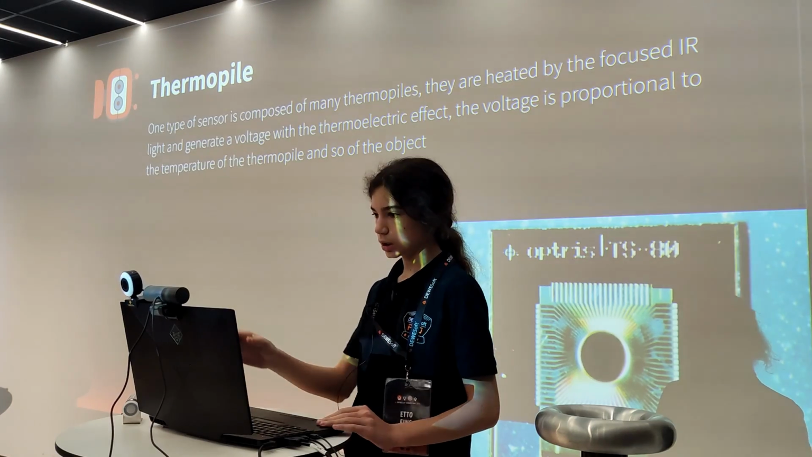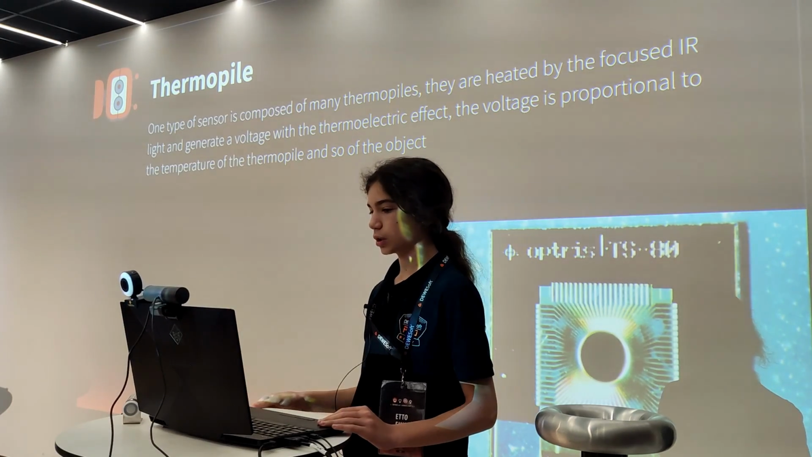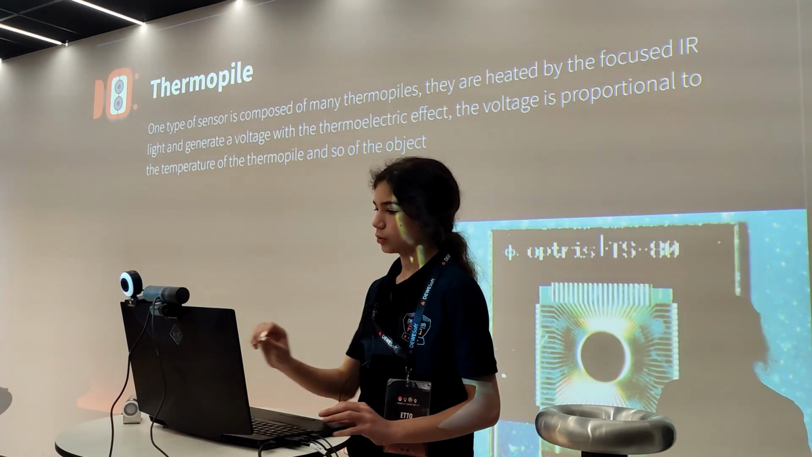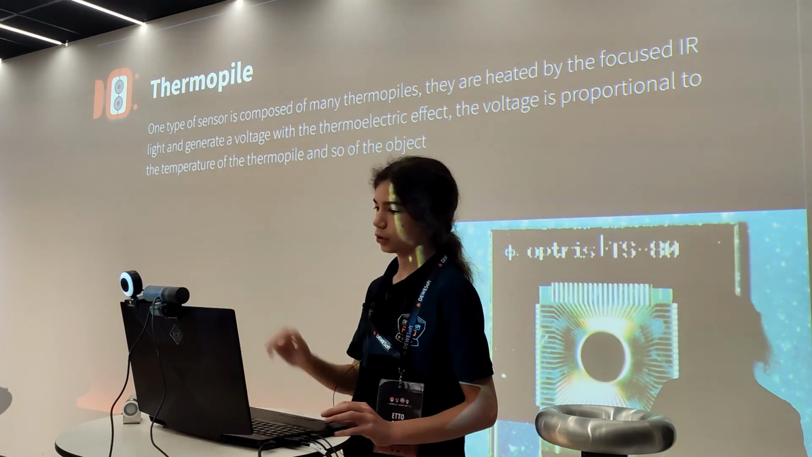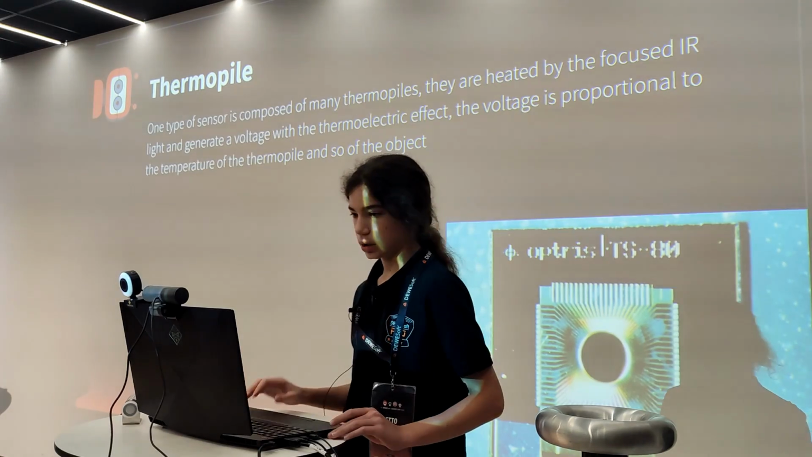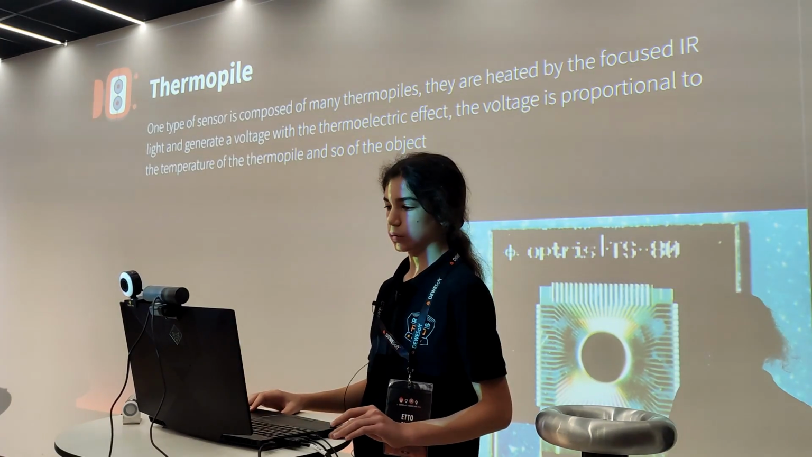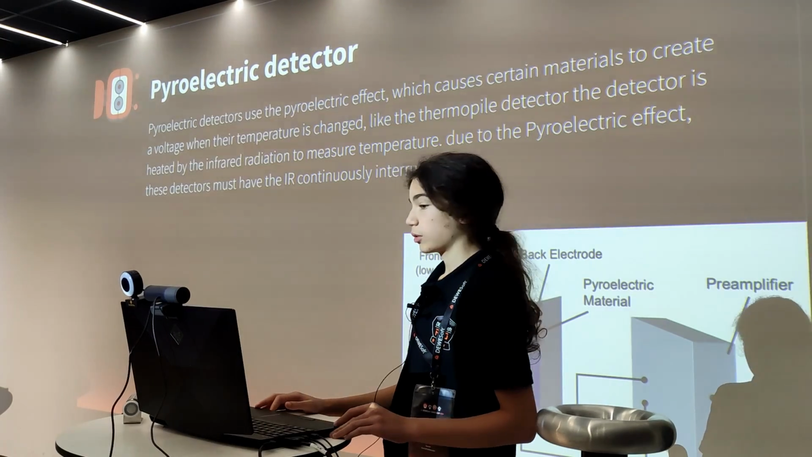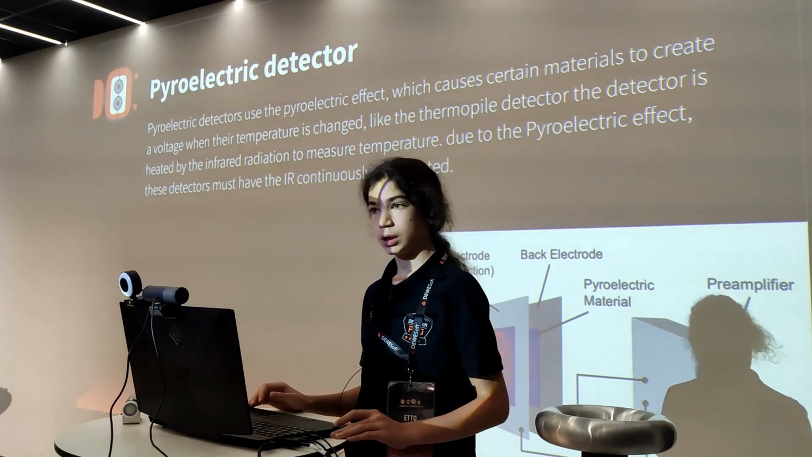The first type is the thermopile. These are sensors that are heated by the focused IR light, and they work like a thermocouple. So they get heated on one side, and on the other side they're cool, and so you can measure the temperature of the detector. It's a quite common sensor, as it is quite cheap and easy to make.